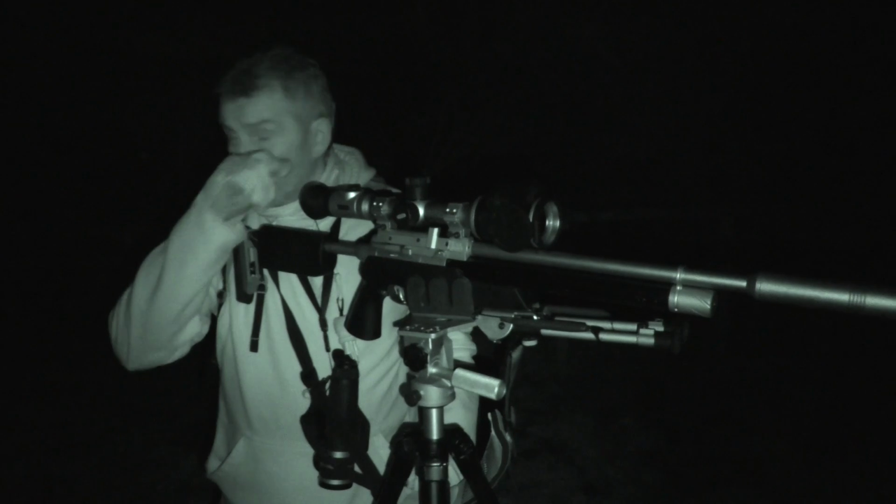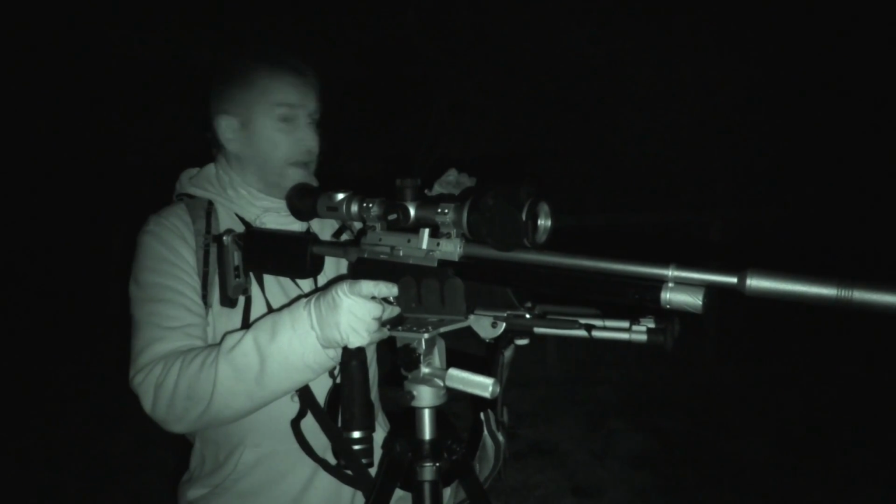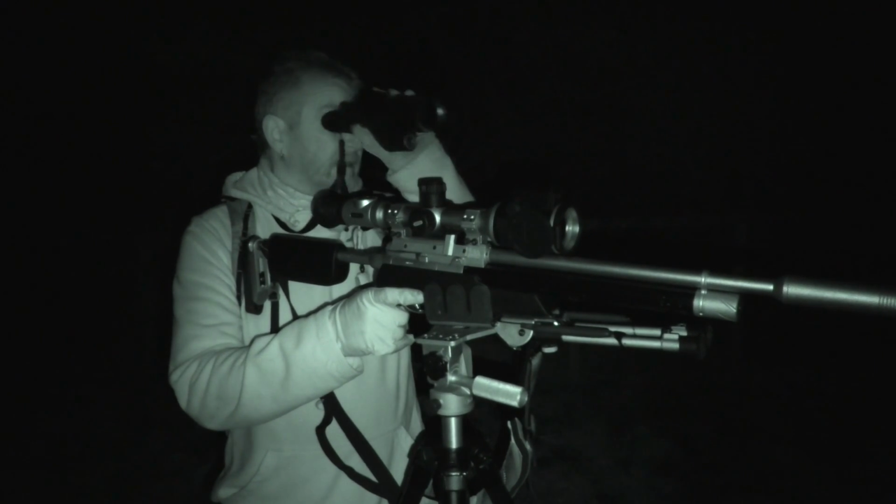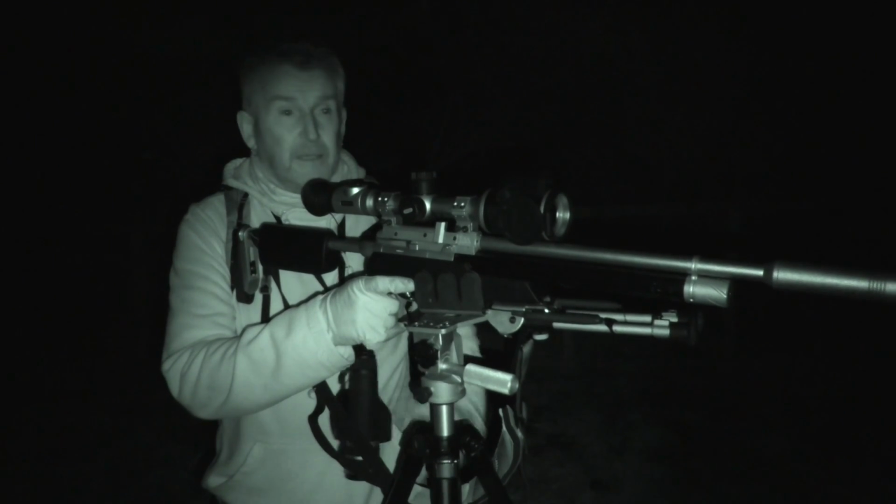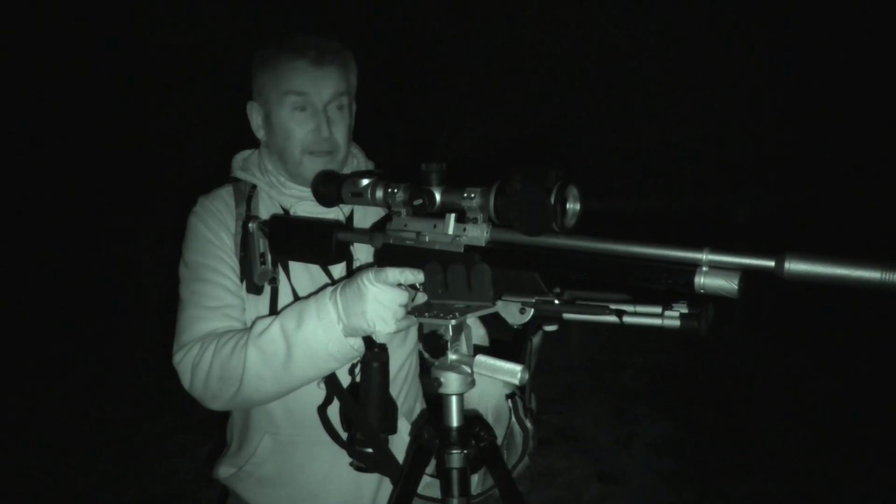Right, we've just moved on probably another 50-60 yards. We're into the field now. There's another rabbit sat out there, and I'm unhappy to report it looks like it's another mixer. It's just sat there, it's not moving.